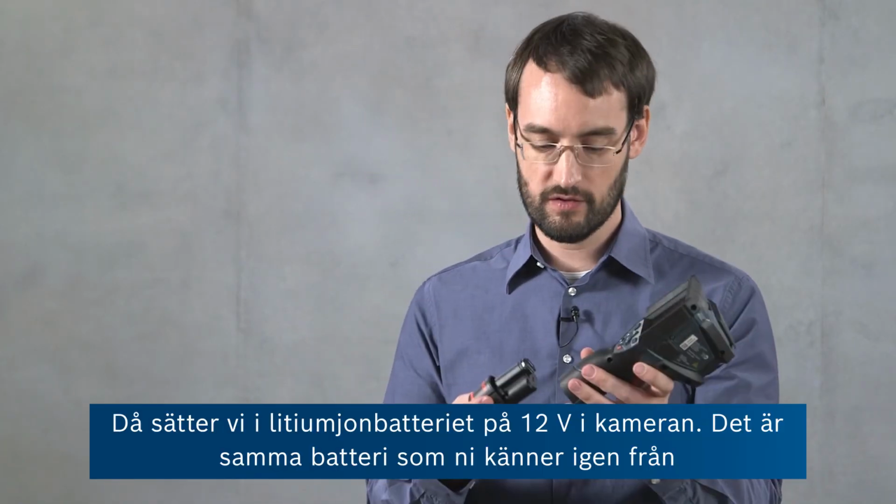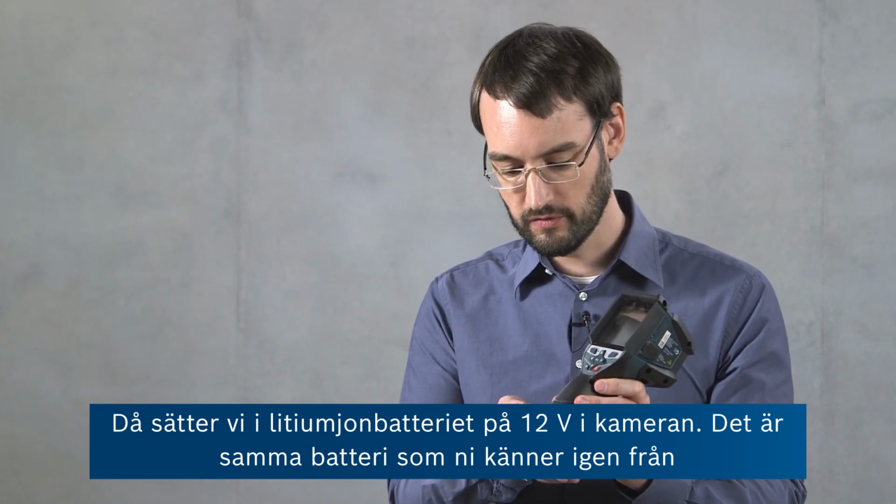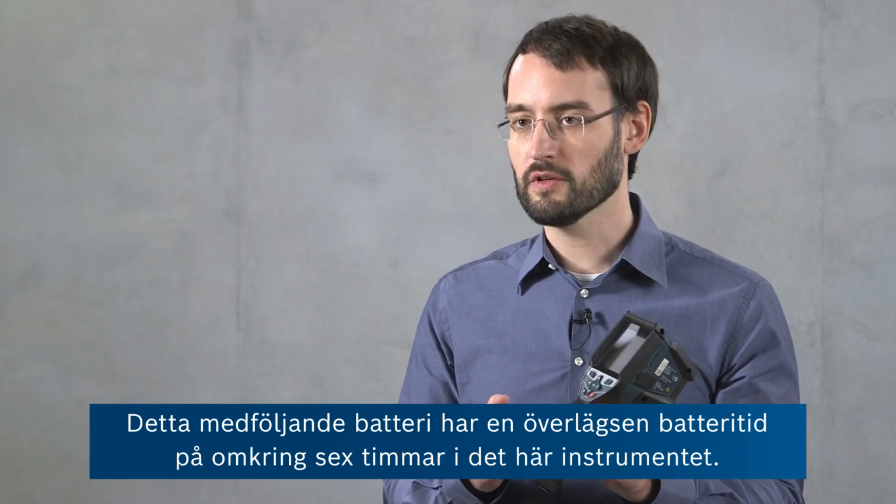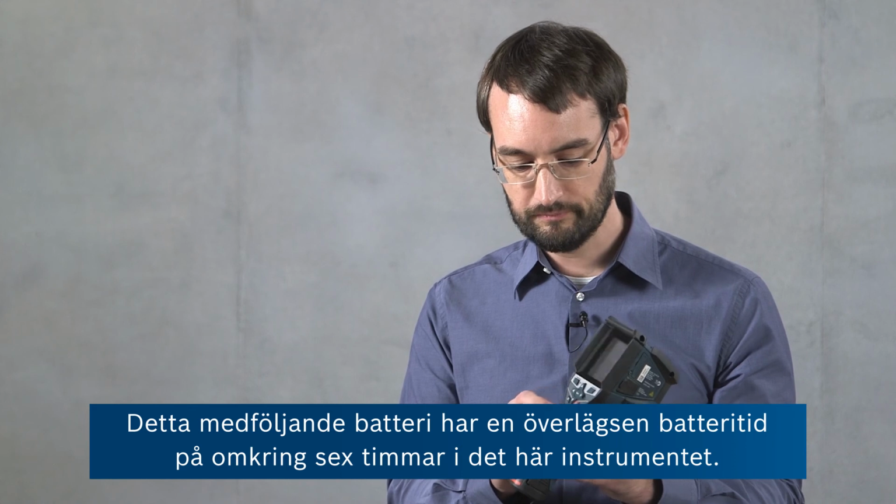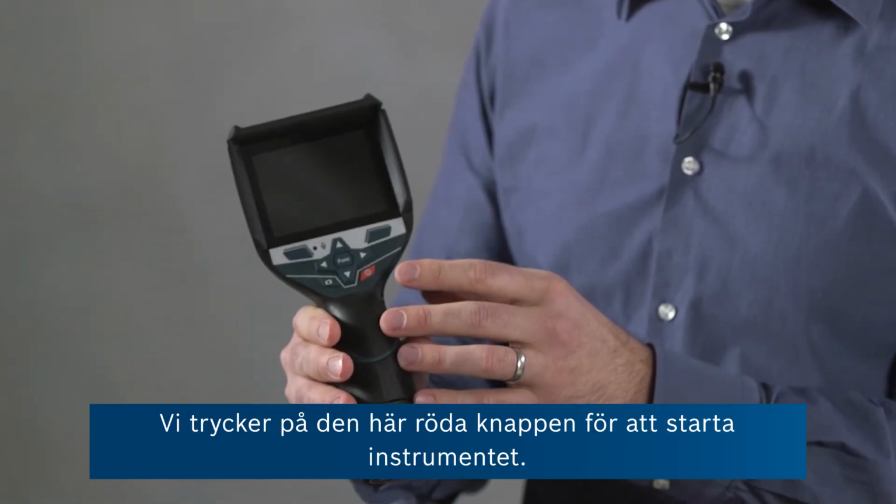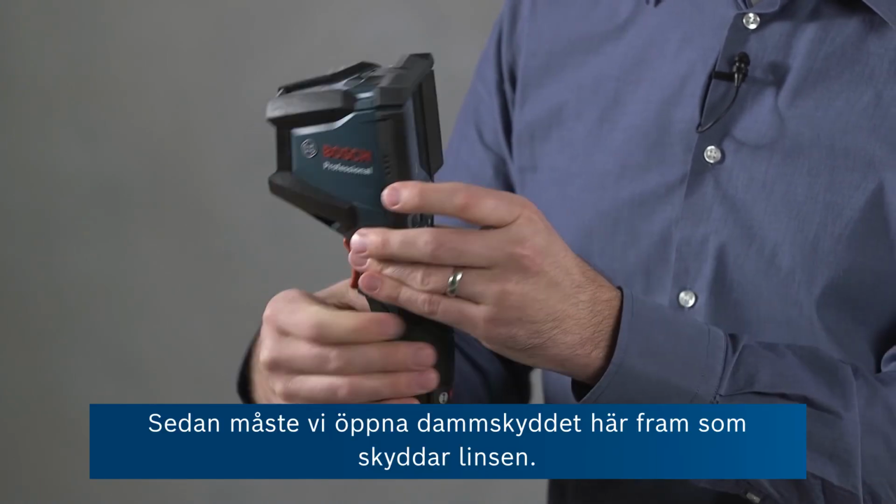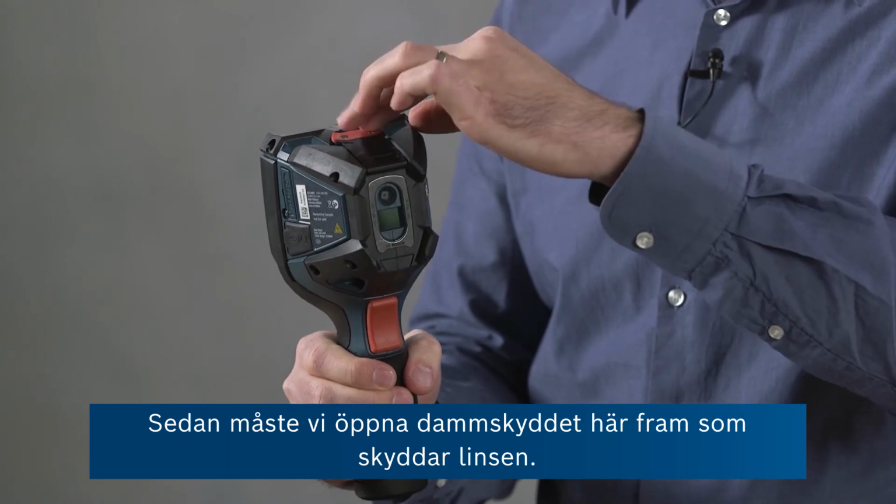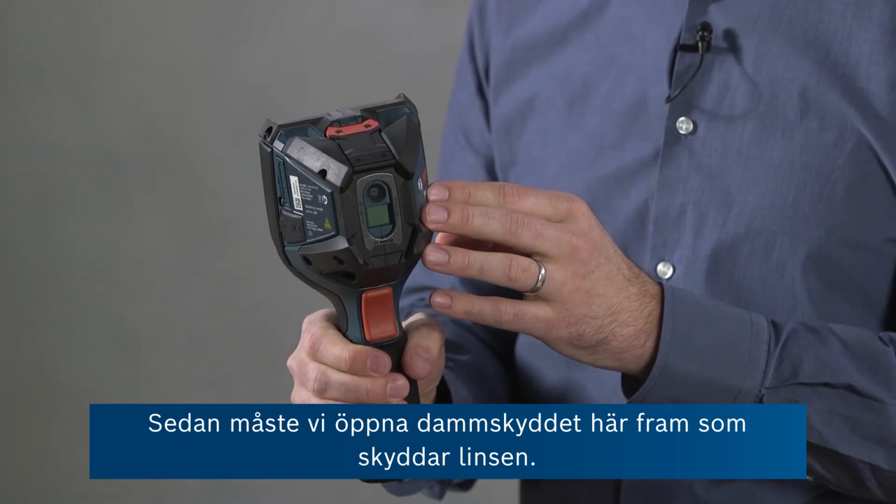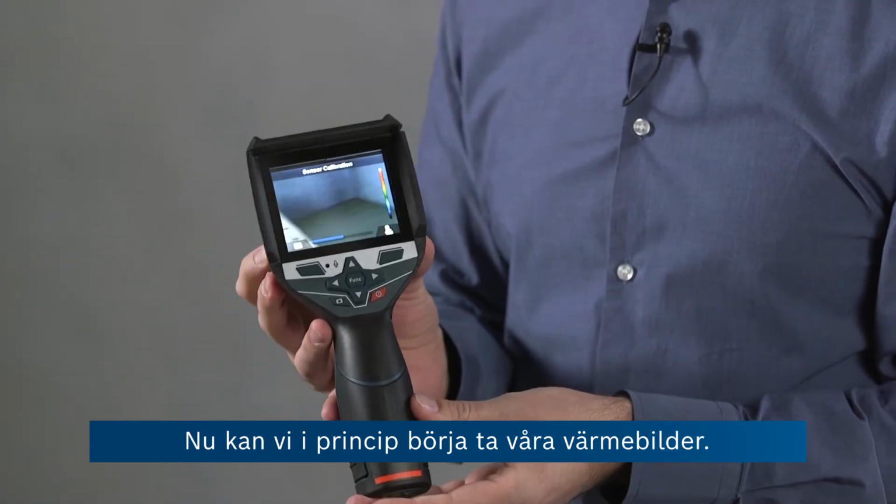And then we first insert the 12-volt lithium-ion battery that you also know from our other 12-volt tools into the camera. This battery that's included will provide a superior runtime of roughly 6 hours on this tool. To switch the tool on, we press this red power button. Then we have to take care to open the dust cover at the front, which is protecting the imaging lenses. Now in principle, we can already start our thermal imaging.